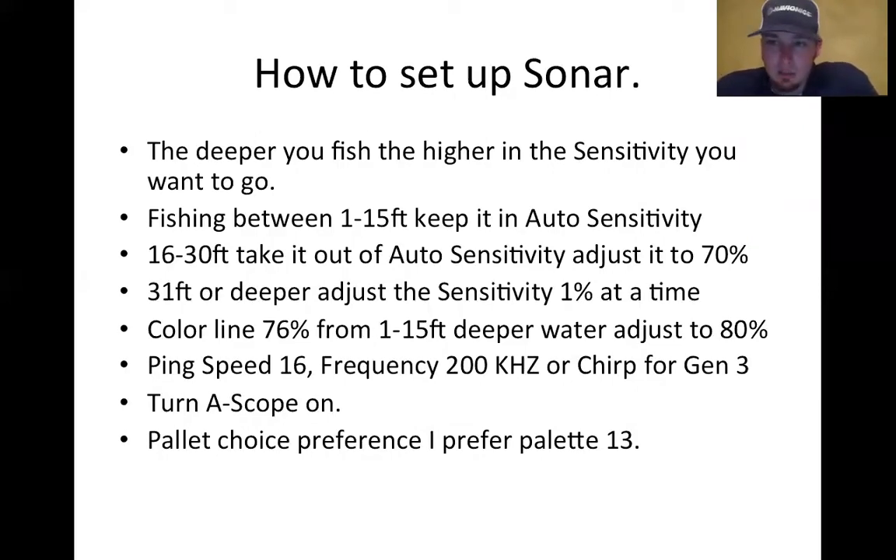Let me just take a jump back for the guys that are running Gen 3s. I find myself in the Gen 3, the Gen 3 is to leave it in auto sensitivity because the unit's going to do the work for you with the Chirp function. I typically leave it in auto sensitivity, and the deeper I fish, I go auto +1, auto +2. That way I'm not making large jumps, and it's easier to find that sweet spot.